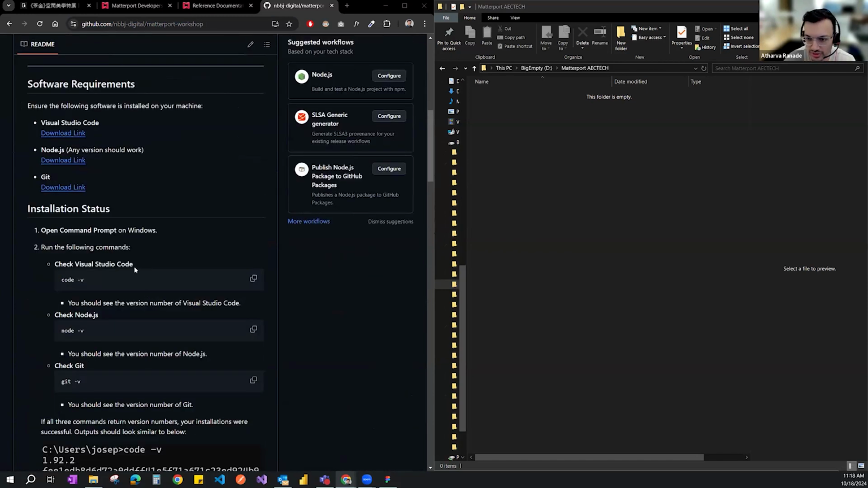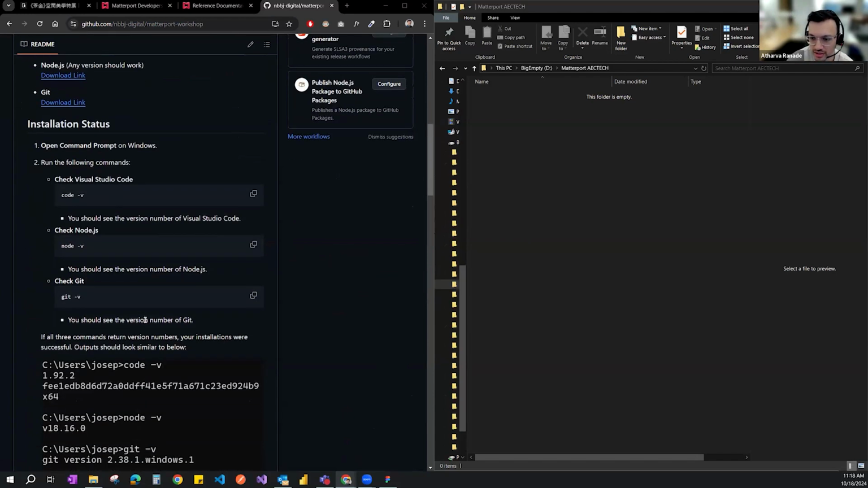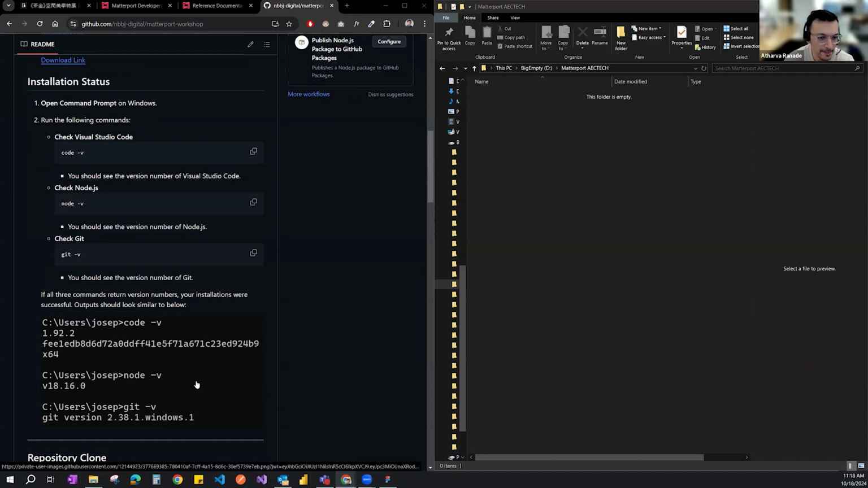So step one was just making sure Visual Studio Code, Node.js, and Git is installed. If we have that set up, then we could move on to the next step. If any of you do not, now would be a good time to just let me know. We can go through that step or paste it in the chat. But I will just continue. We can come back to that.